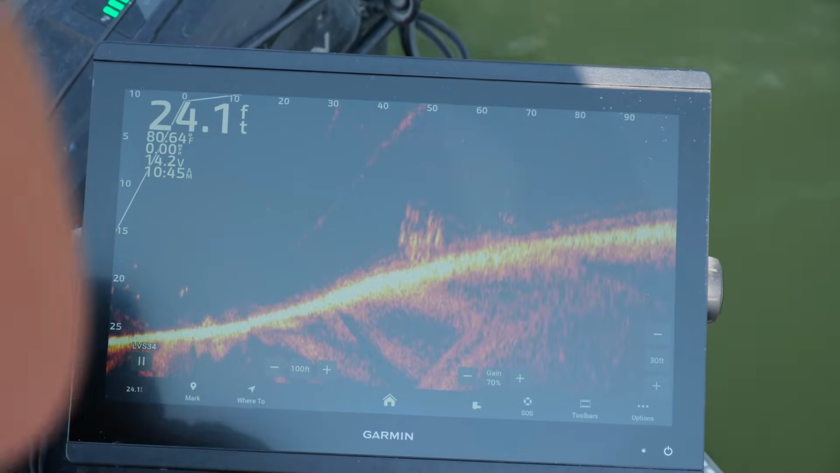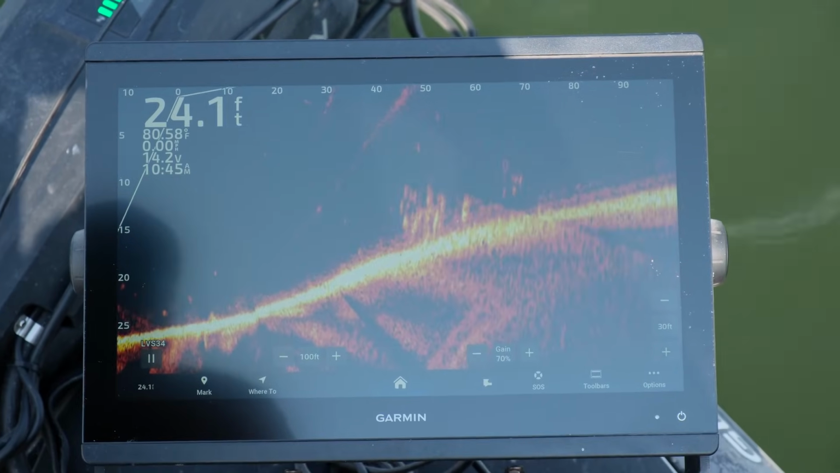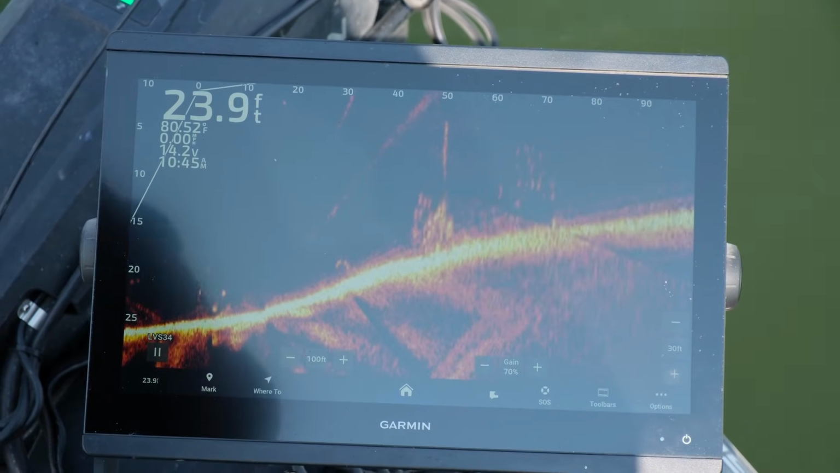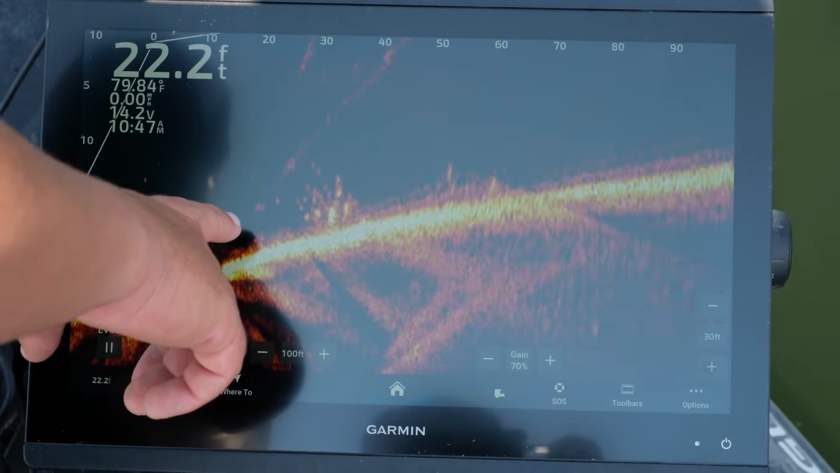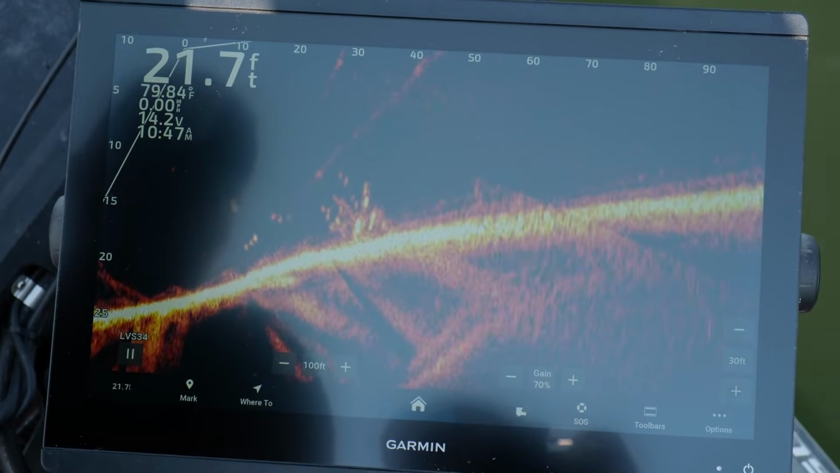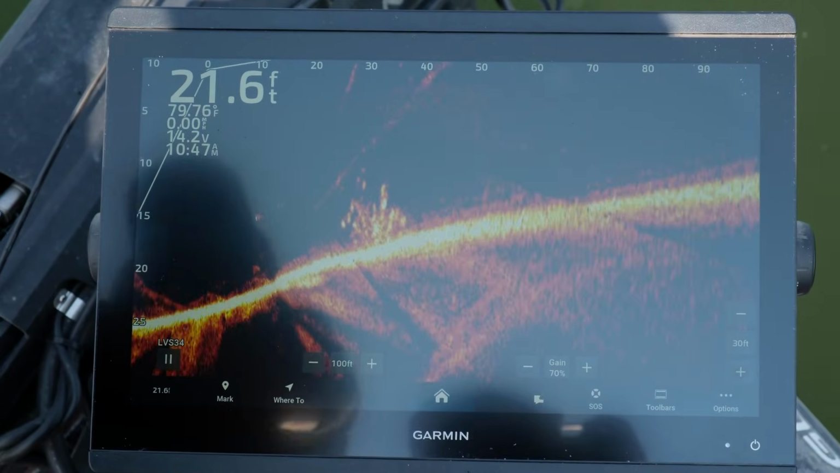Oh, I thought that was it. Kind of hung the pile just a second there. See if we can make another cast at him. Oh, kind of had one right there. That's him going back down. Just nipped it. He didn't really eat it like he wanted to. Give him a couple more casts.